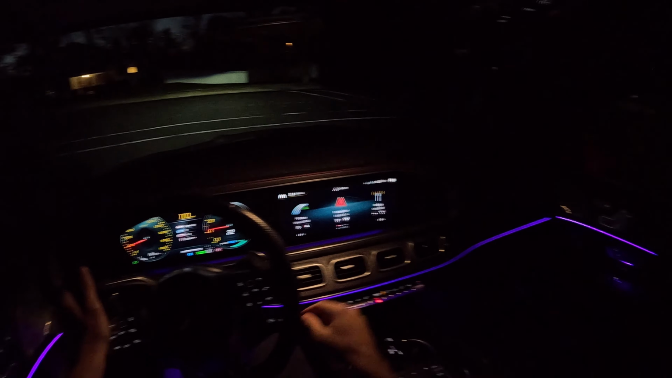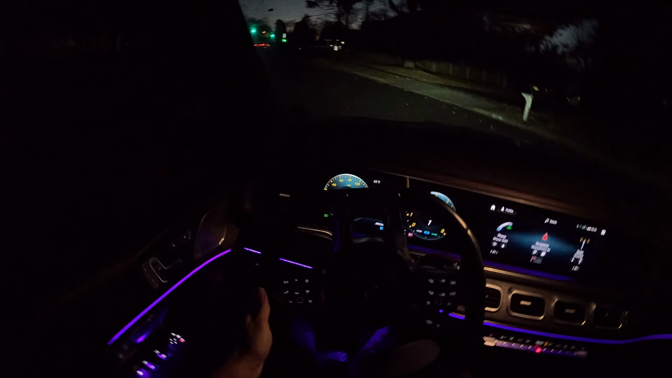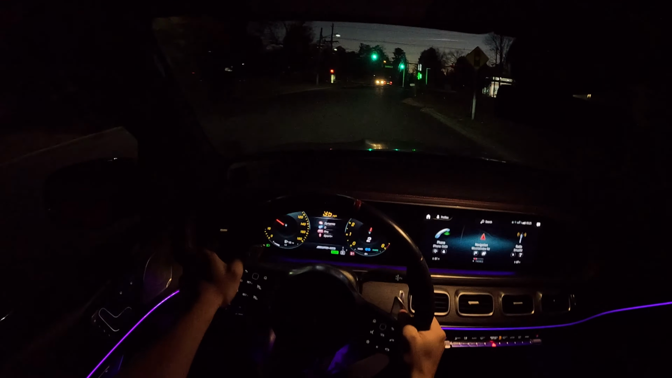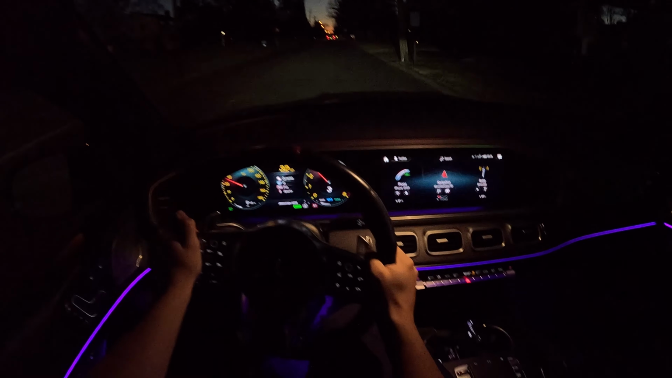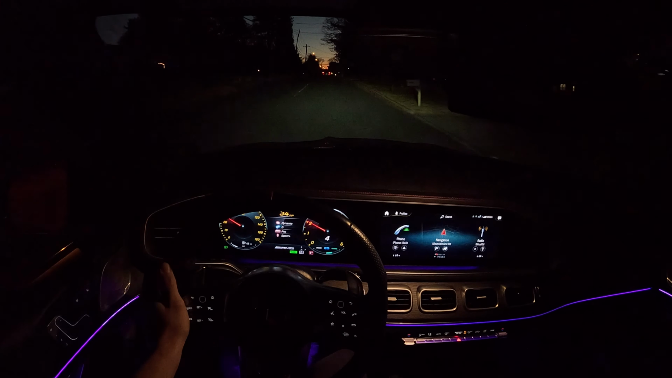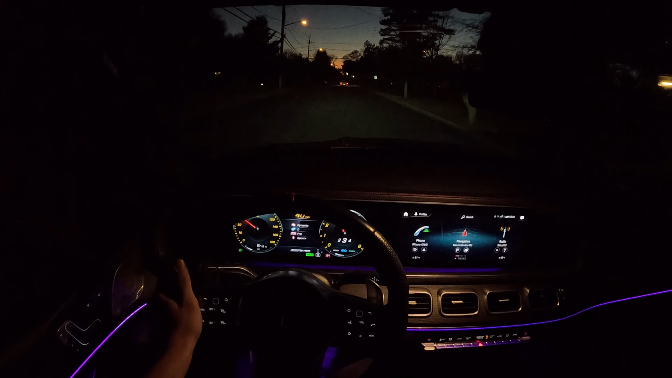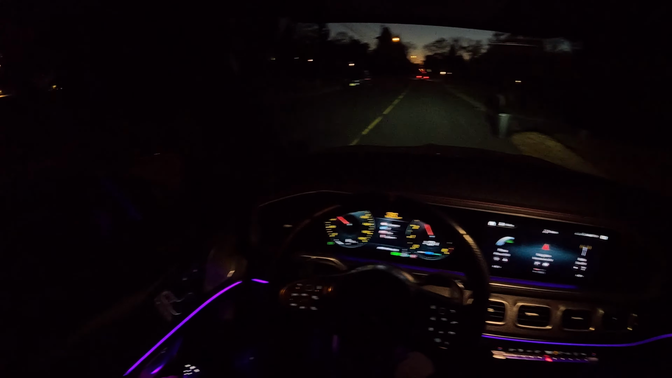We did already drive the AMG GLE 63 Coupe. And this is kind of like its little brother in a full SUV form. But I gotta say, this is a very fun car to drive. It sounds really good, as you'll be able to hear. Some pops and bangs. I'll actually come down here and go back to the canal road. Put the windows up here.